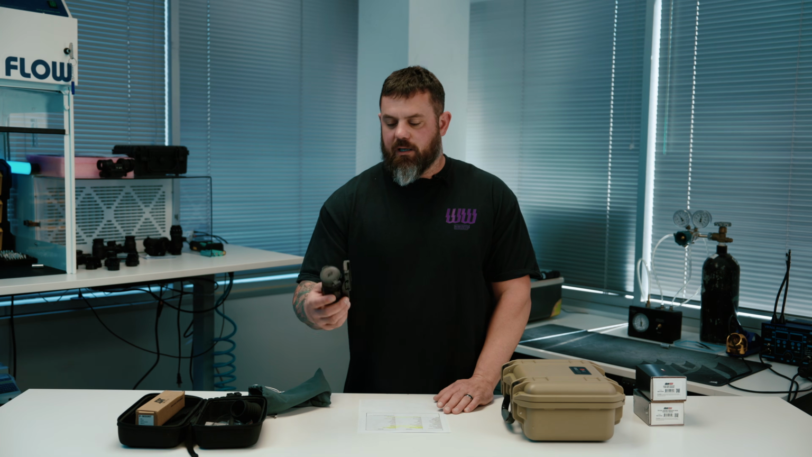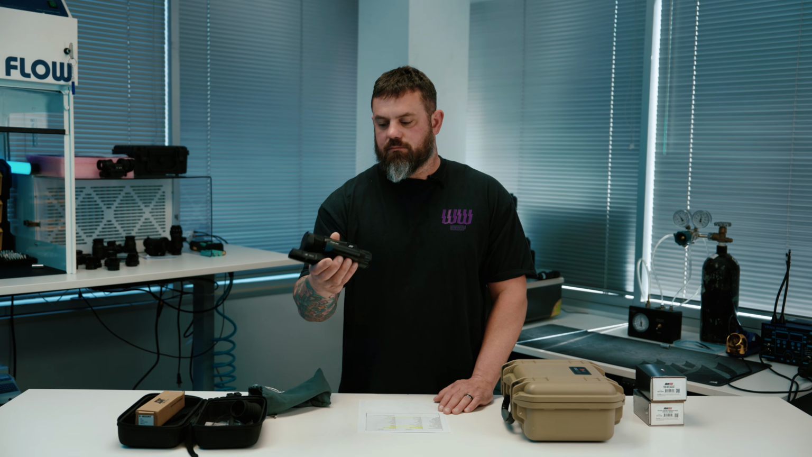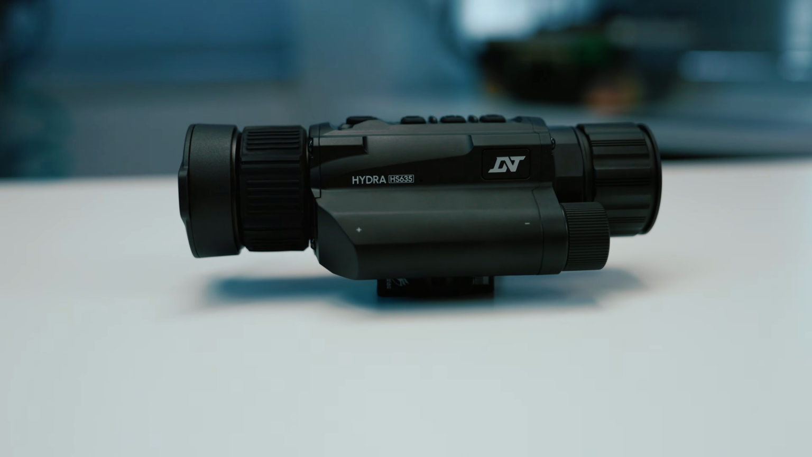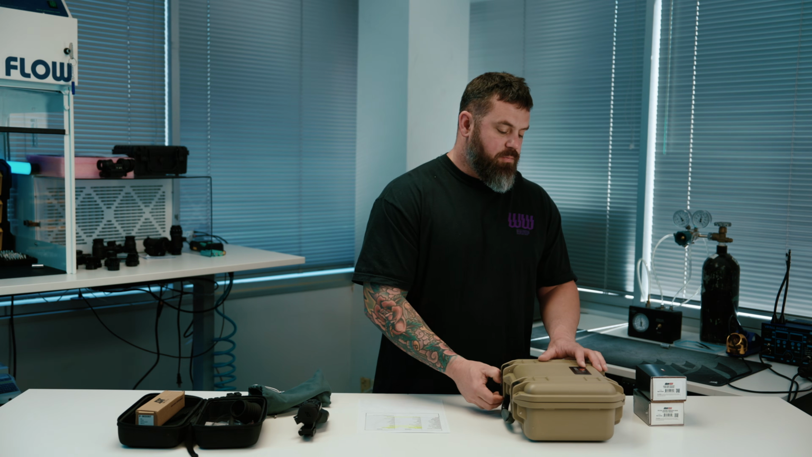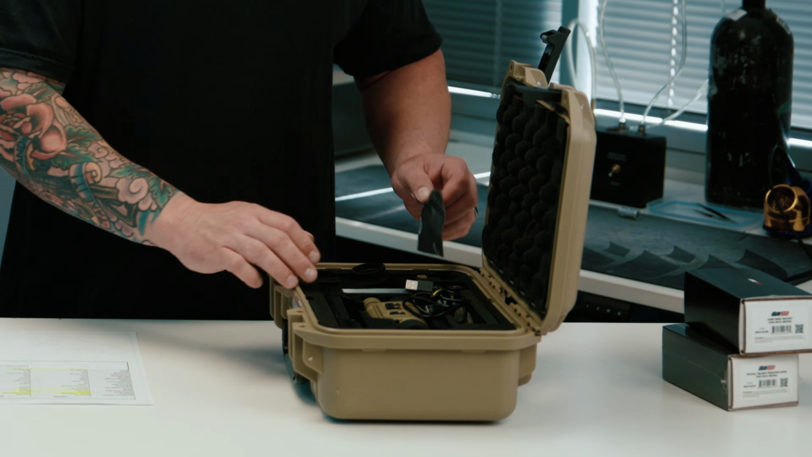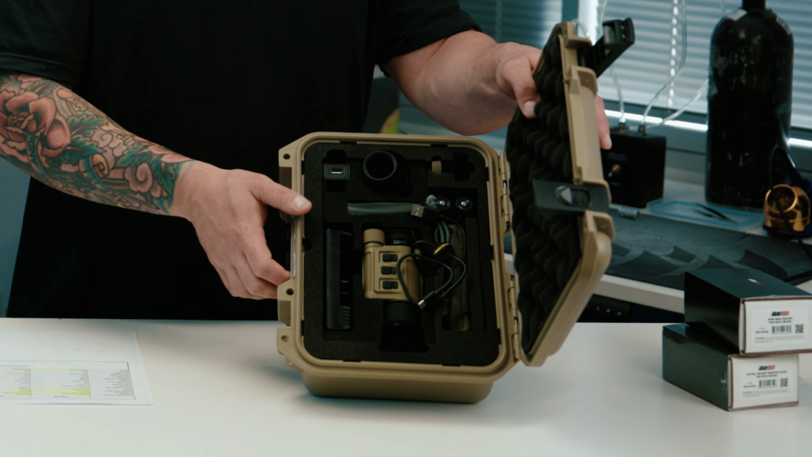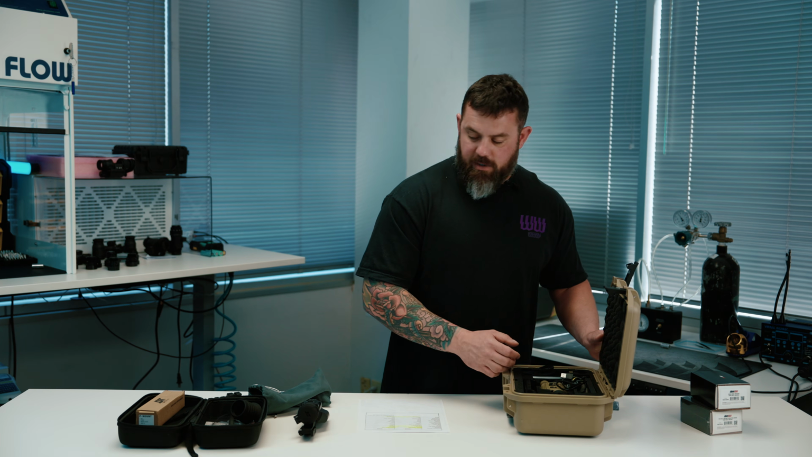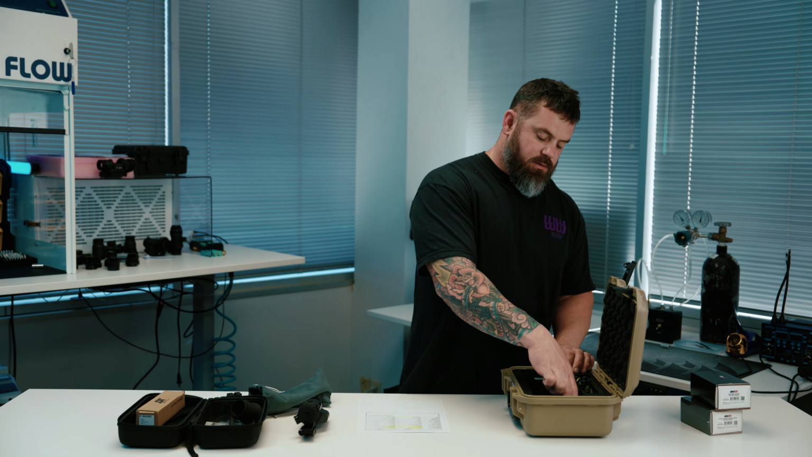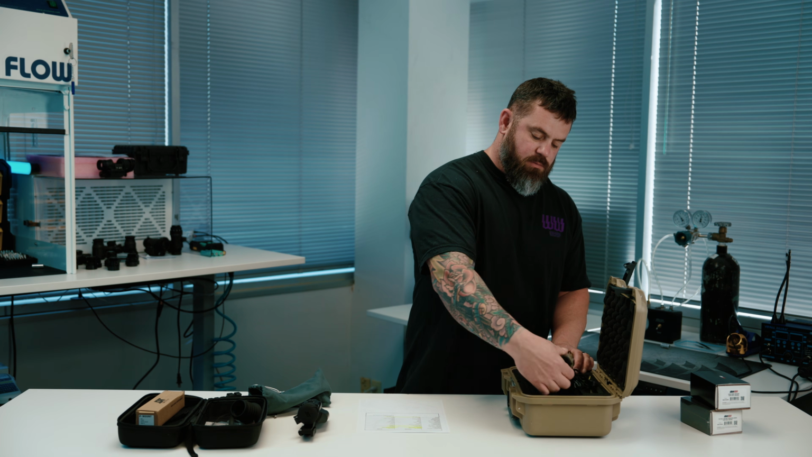This thing is a 640 standalone weapon optic, standalone thermal weapon sight, or a clip-on. It has clip-on capability just like the RH25. I'll go ahead and open this up and show you what you get in the box. It's a lot of stuff. So you get a charger, 2 batteries. I think this one comes with 2 batteries and a charger as well. It's not in there right now. You've got your meat and potatoes here.